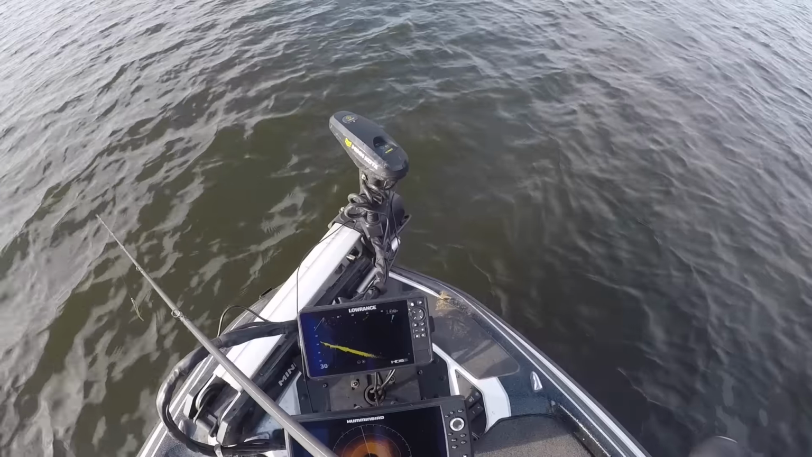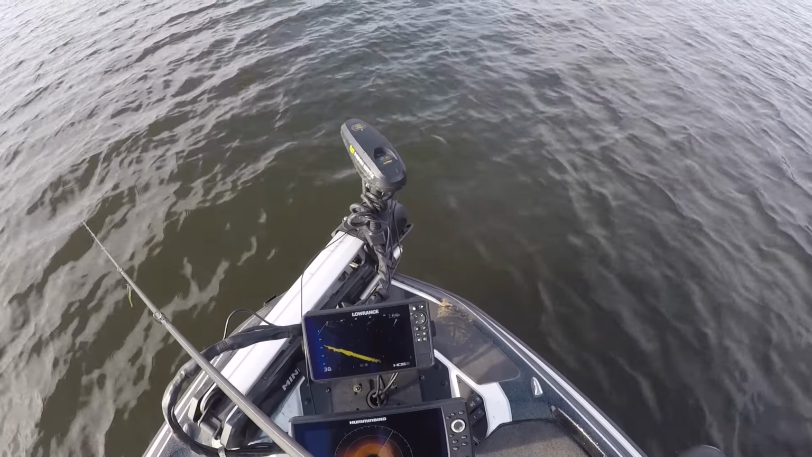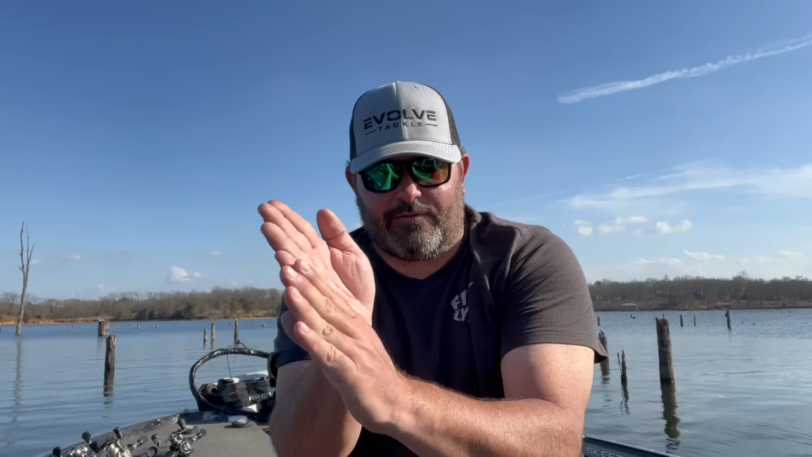All right, the next thing, how do you cover water and locate these fish? I want you to do what I call the burst and scan. So originally when I started, I scanned like this. Now that I can cover water, and you can say I'm going about 45 degrees to 45 degrees, right?